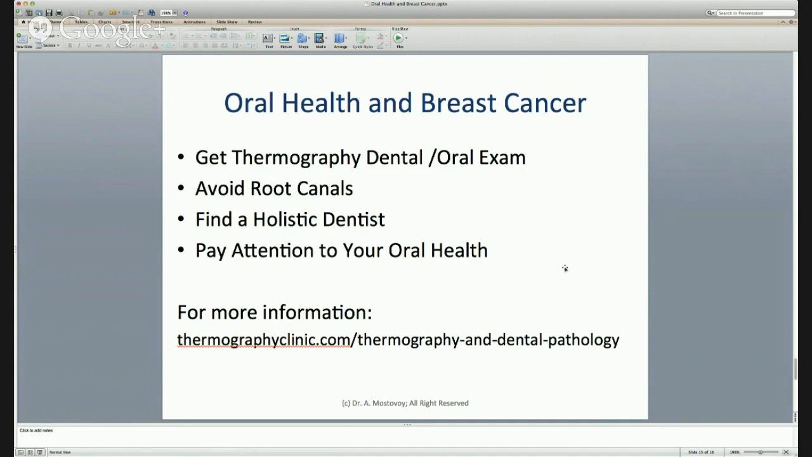Avoid root canals, find a holistic dentist, ask them questions whether or not they do root canals, and that will give you a pretty good indication of their philosophy and how they practice. And finally, pay attention to your oral health. It may be gum disease, it may be root canals, it may be something else, but make sure that your oral health is in good shape.